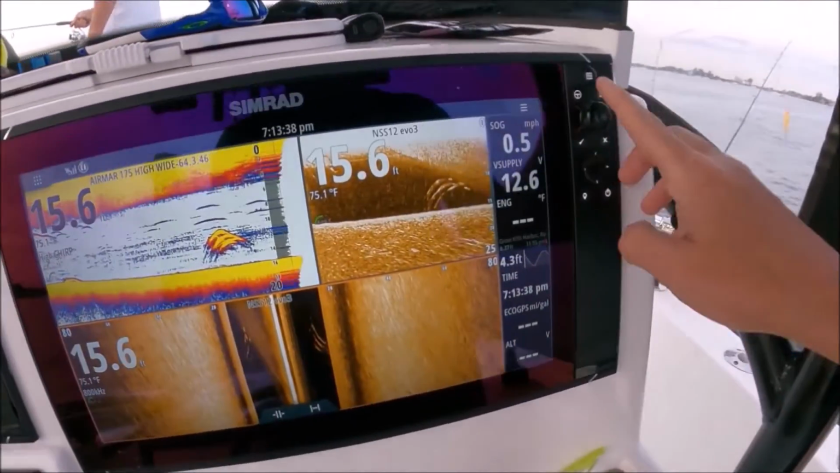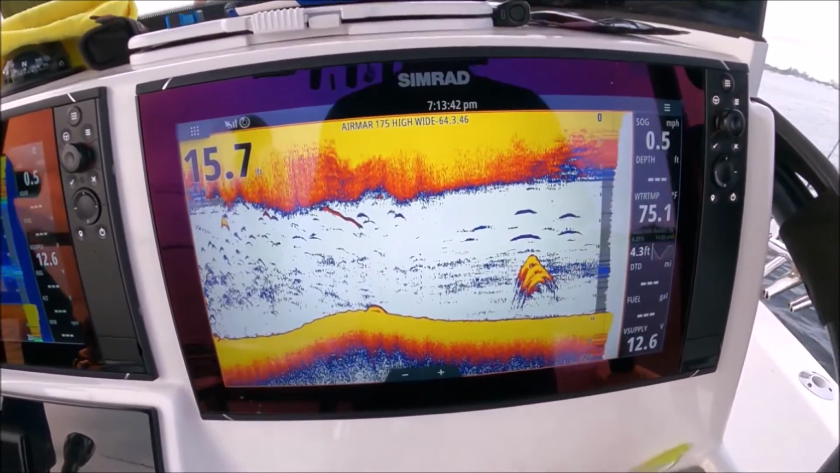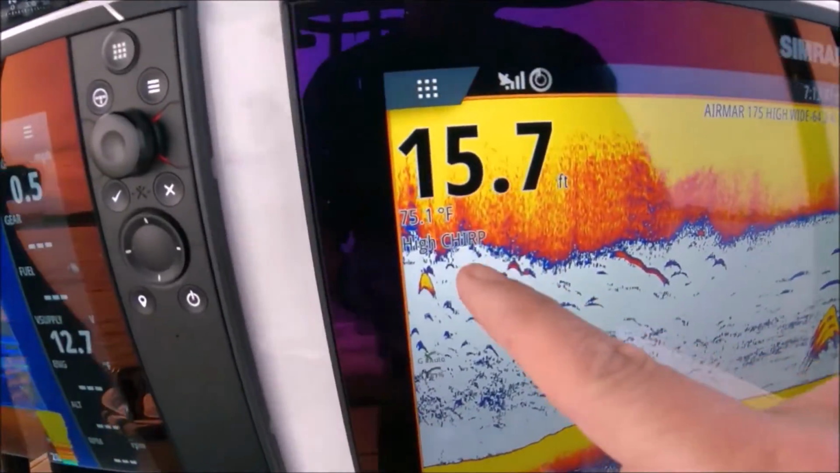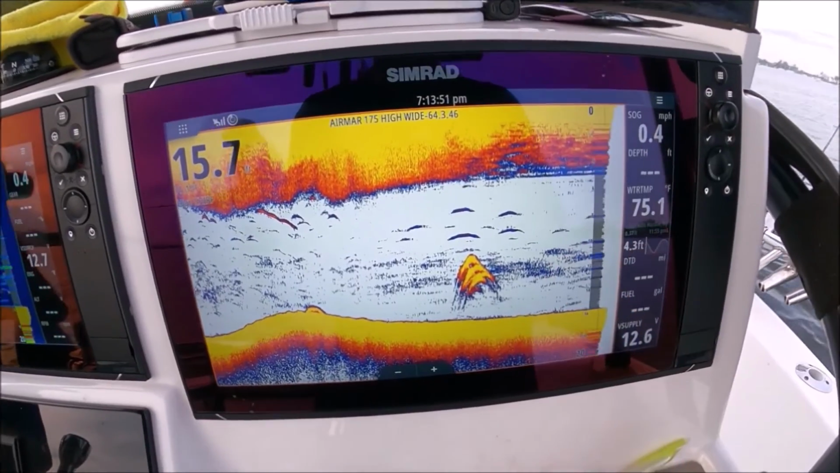I'm going to go to my sonar page here. That's what we're going to work on first, or what they call 2D sonar or traditional sonar. We are using a chirp transducer. Don't worry about that. The setting and the setup is the same no matter your transducer.